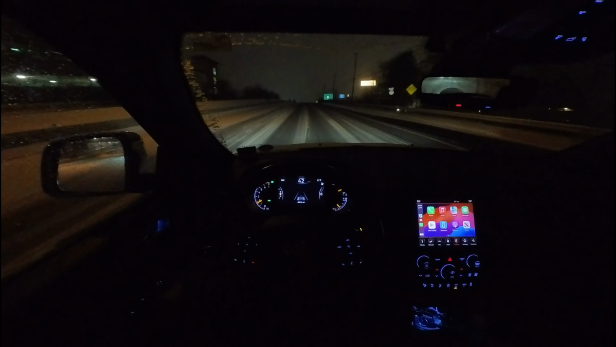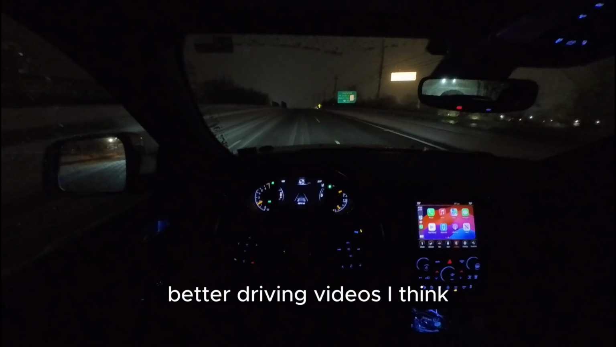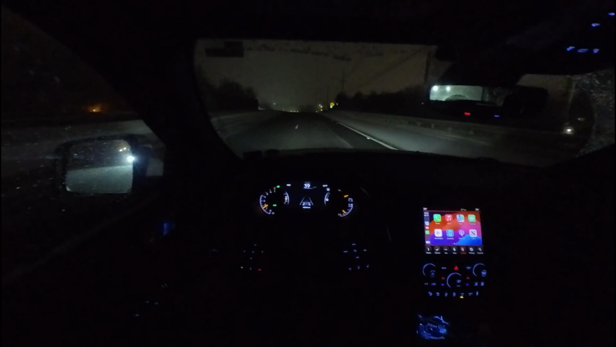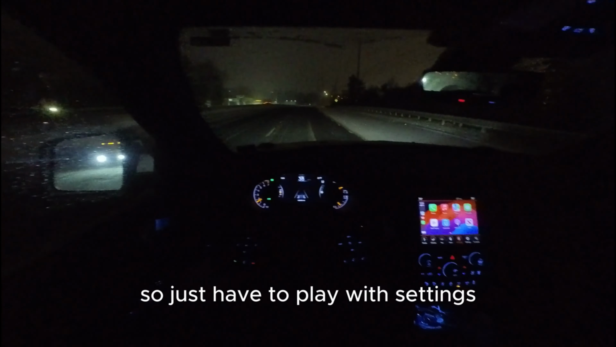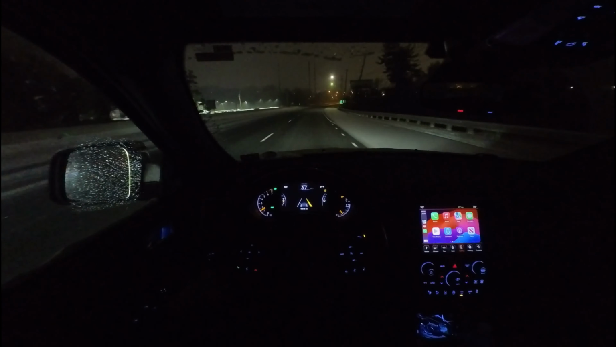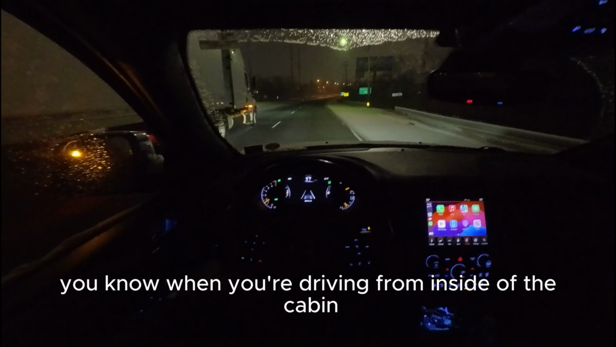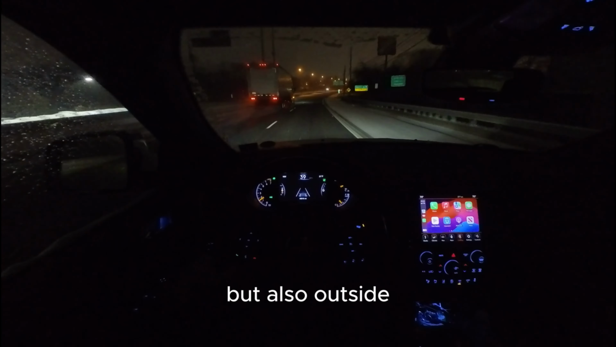So I really have to learn how to record better driving videos, I think. But I think the more I do it, the better it's gonna get. So just have to play with settings and probably exposure, to have the ability to record properly, not only when you're driving from inside of the cabin, but also outside.